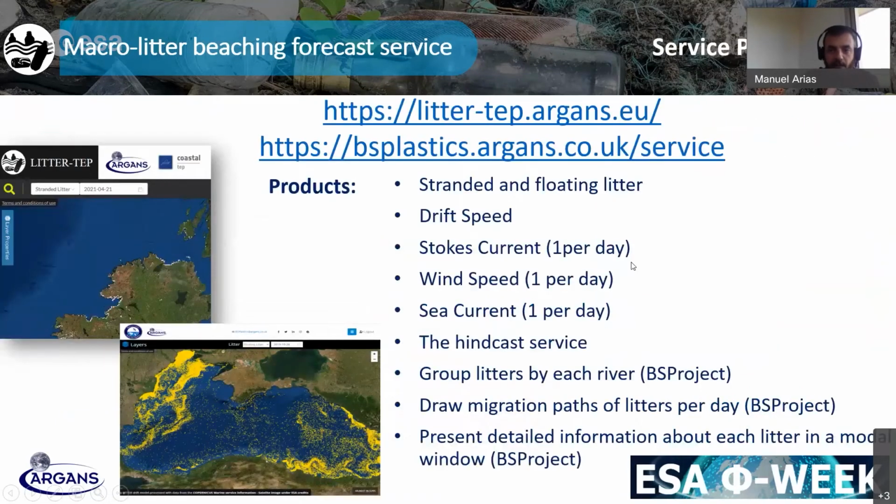And the other aspect related to the services that we are providing is that for most users, daily information is rather important. So what we are generating in terms of products within the services, I have put the URLs there for people to access if they have interest in them, which include stranded and floating litter.